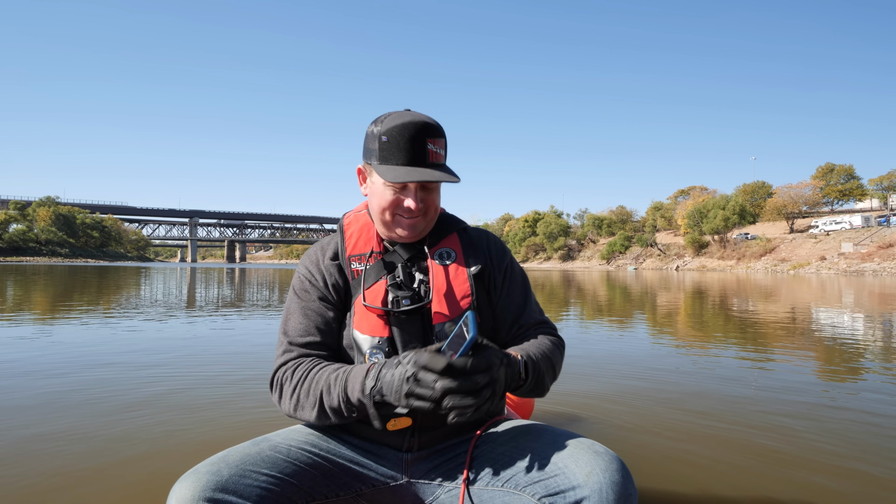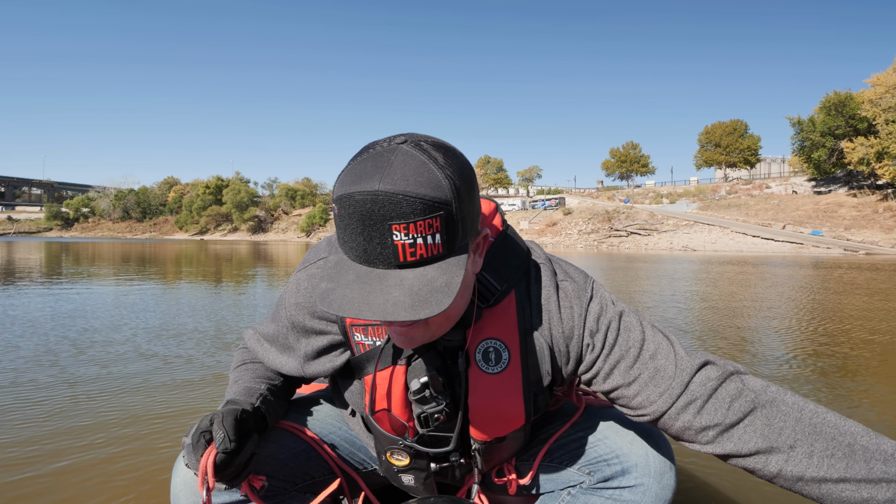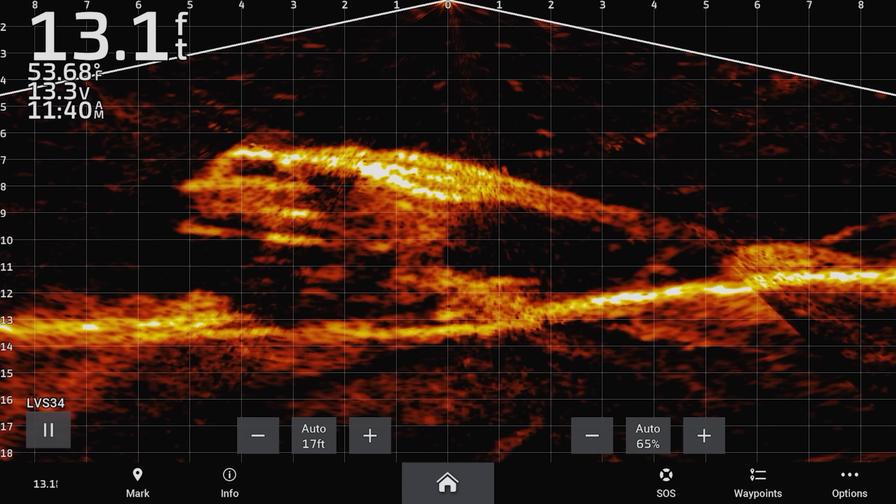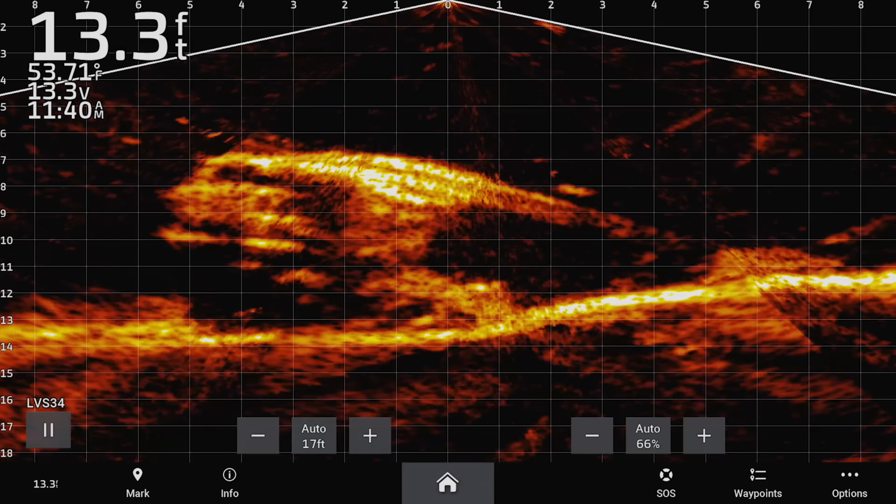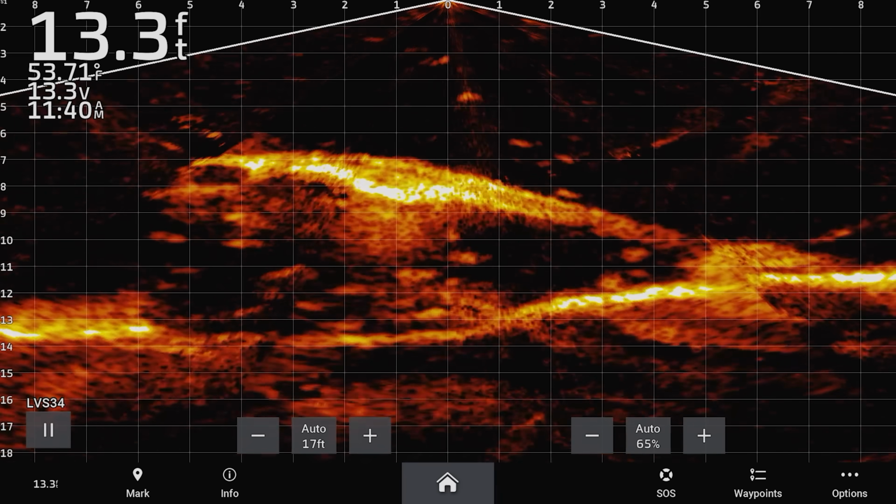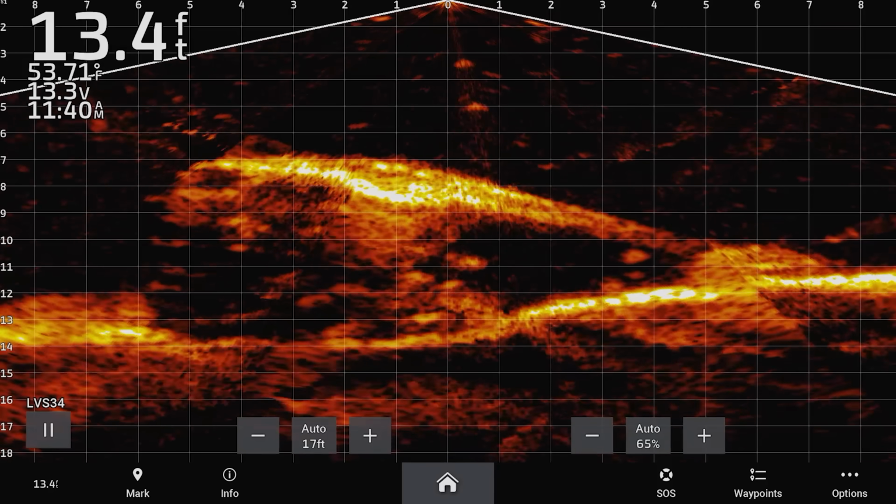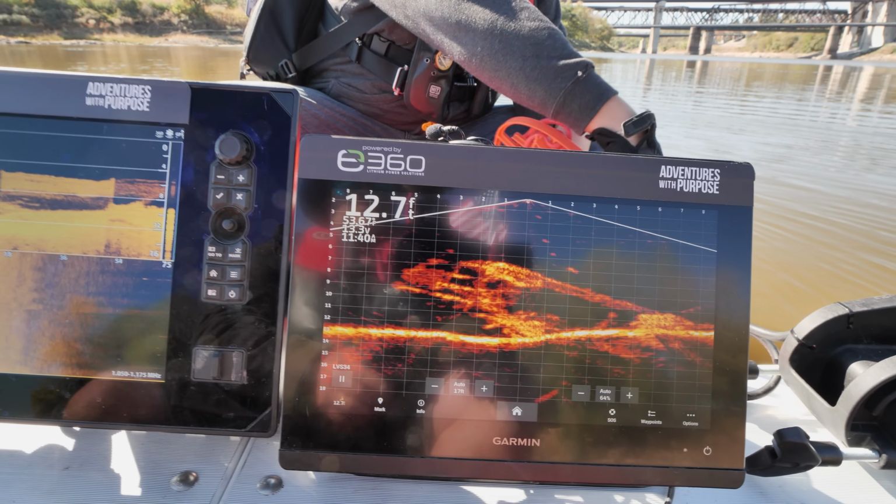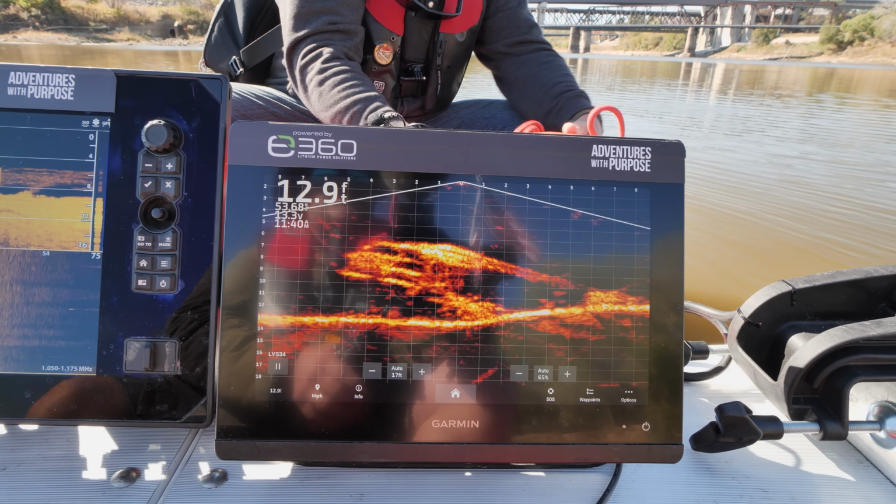All right, here we go. There it is. Look at that. You can see the windows. Yeah, I think the other one's just something else. I do too. But you can see it's certainly man-made. It's either a very deteriorated car or some man-made structure. But considering its location off the boat ramp, that's got to be a car. But it's well deteriorated.